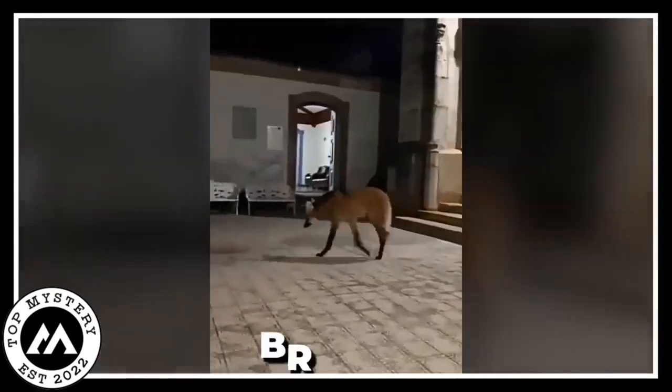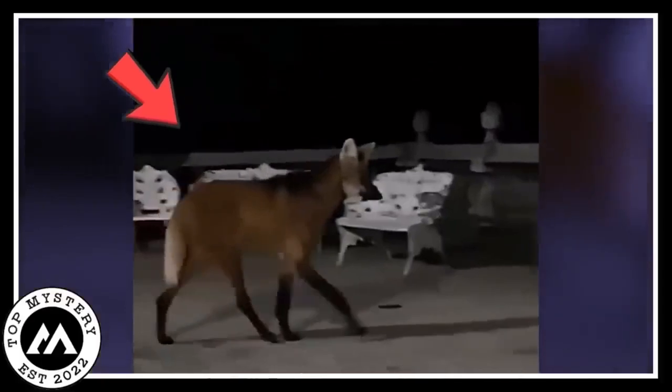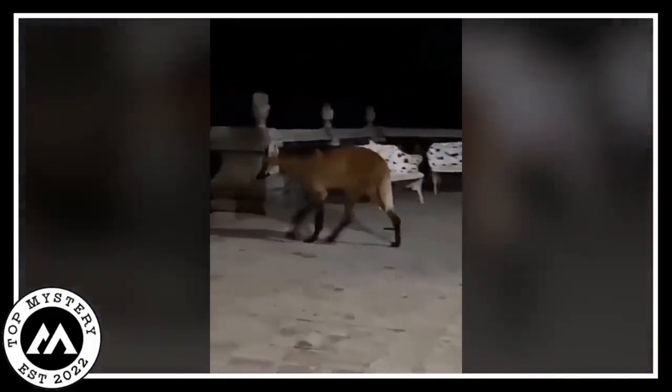A unique animal was spotted in Brazil, a maned wolf. Picture a creature with shaggy fur that contrasts sharply with a cool black nose and ears. This is not a forest. Instead, it is a place where wolves stroll and even descend stairs. It's similar to being a savage urban explorer.